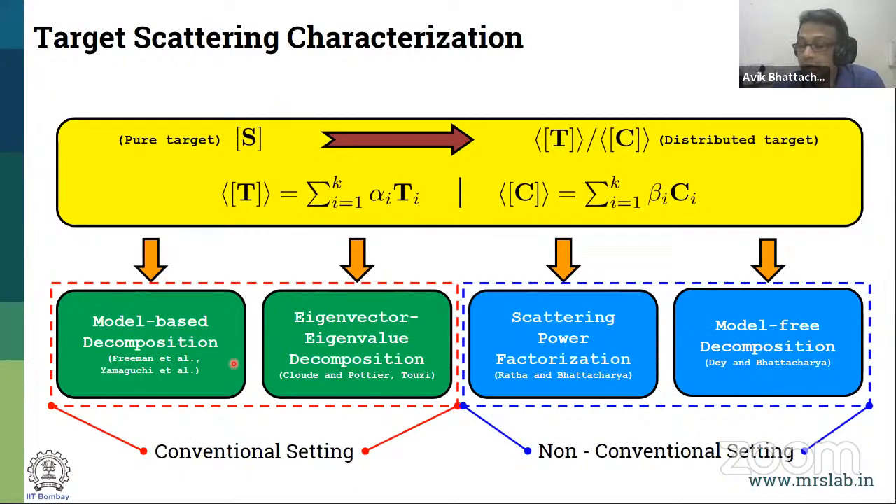One is the model-based decomposition started by Dr. Freeman and Durden. Then it has been developed quite extensively by Professor Yamaguchi and others. And people have followed different versions of it and also extended it in different directions. These are very widely used, and I'm sure most of you have used it.